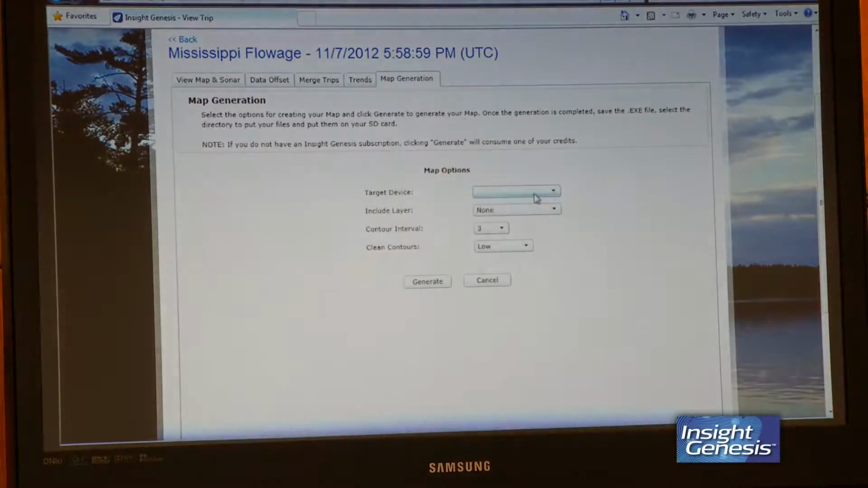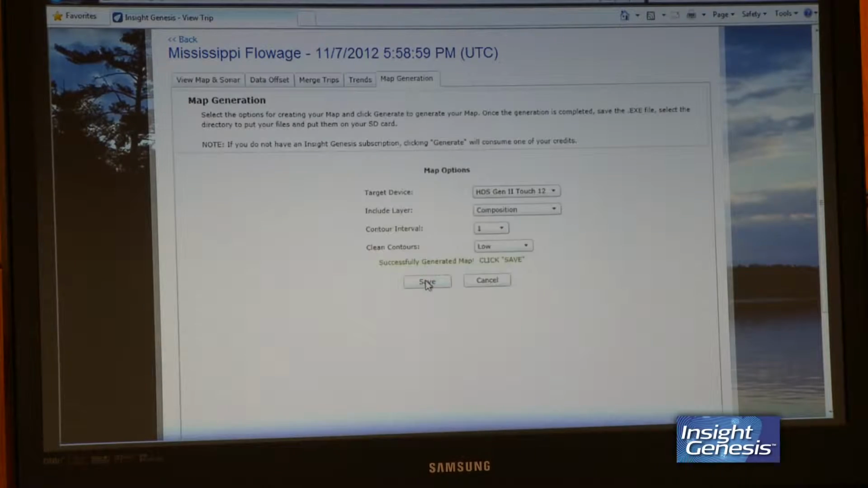The fourth step in the process is download. You just click on the map generation. We're going to tie this to the 12-inch. Take the composition layer. Let's do 1-foot contours. Or what do you think? 1-foot contours. Yeah, okay. The more detail, the better as far as I'm concerned. Yep. And then all you do is you hit generate. Takes a few seconds here. And then we'll just save it to our SD card. And when you get it on your SD card, you have to extract it. So once we save it to the SD card, we're ready to go to the lake. Let's go.